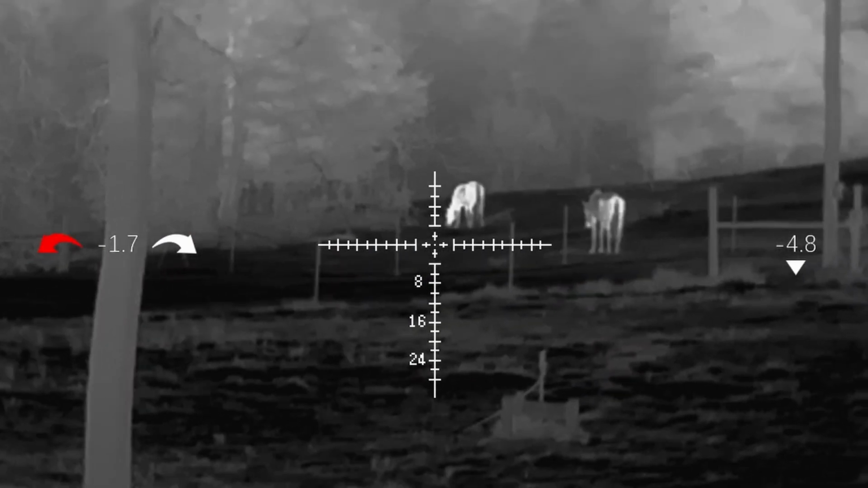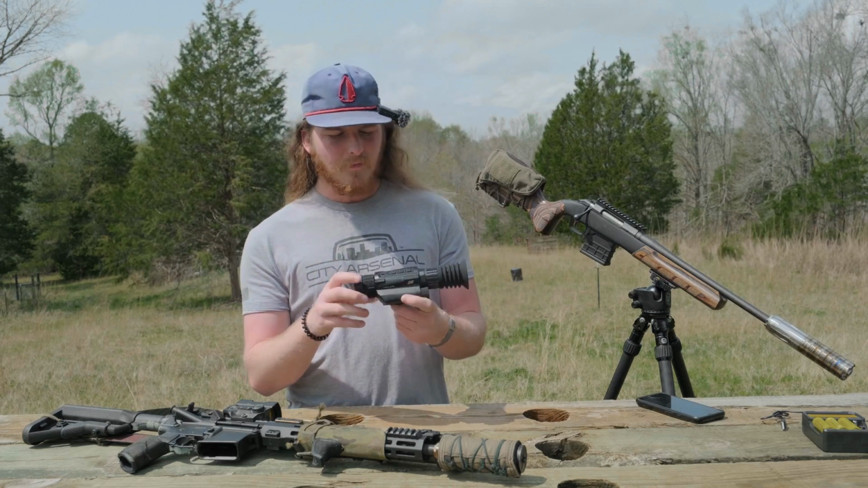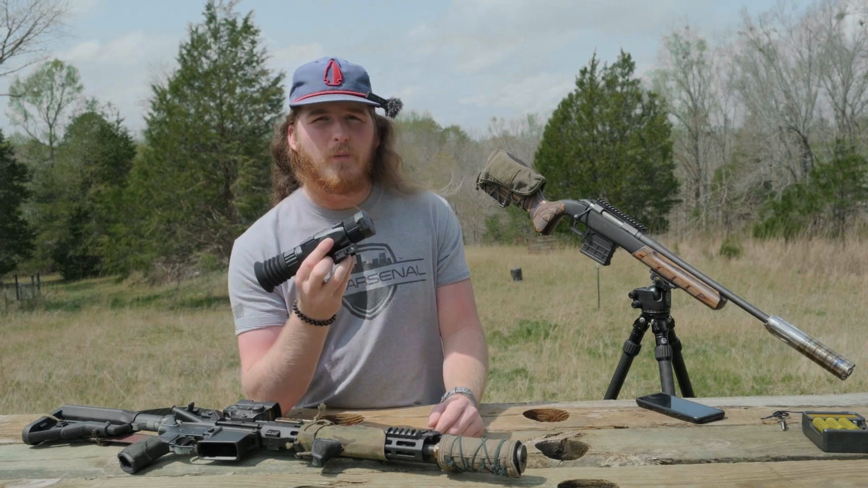So it's more of like your purples and pinks and yellows and oranges. You use that. I prefer to use black hot. It just looks best to me. Over here on the side, you do have a USB port. So what that allows you to do is connect it to a power bank.